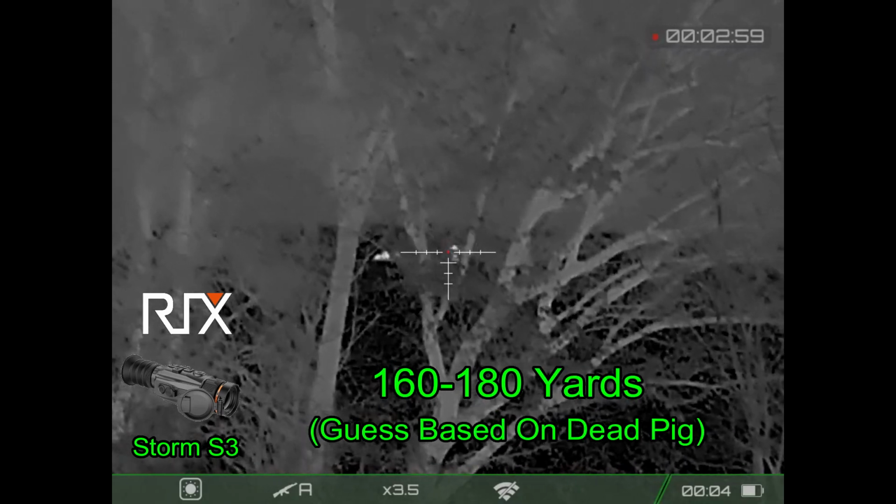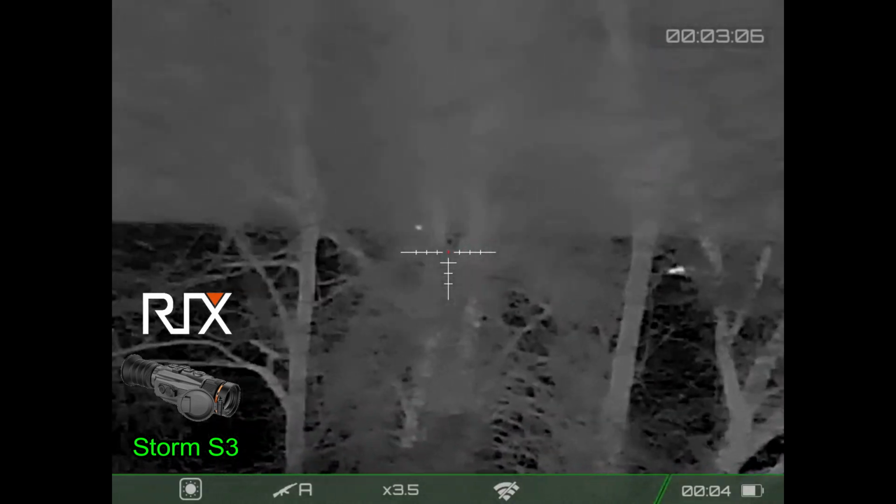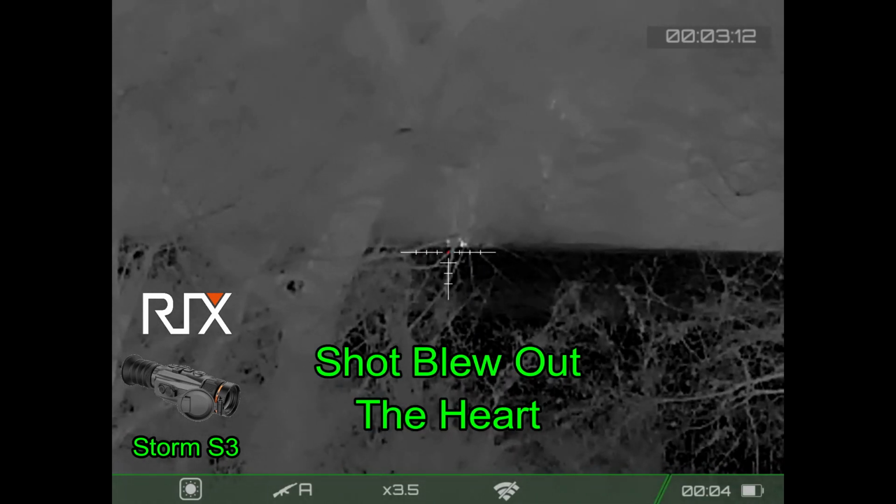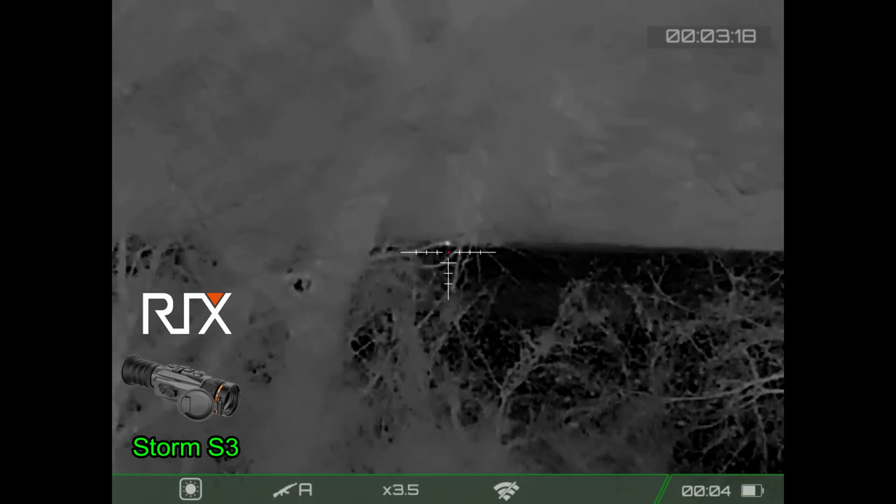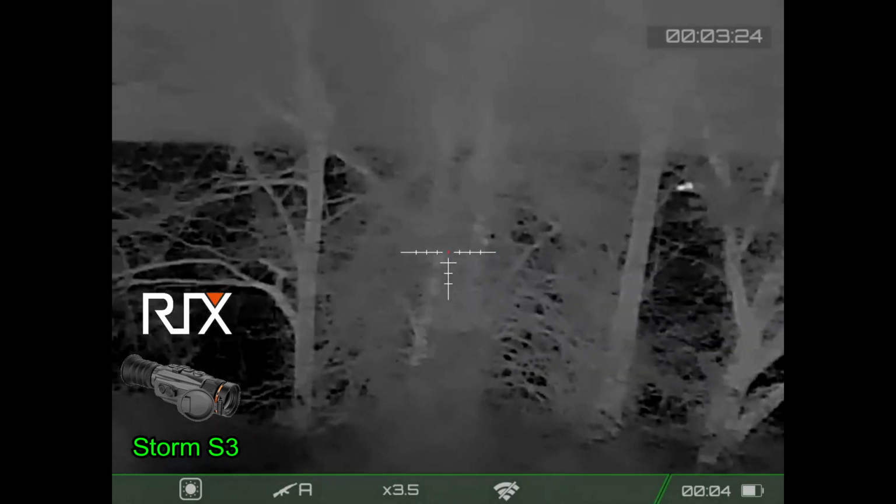Alright, got him in the gap. And that does connect. He doesn't drop right away. He runs about 75 yards. And he's down. Alright, 4 hogs down.